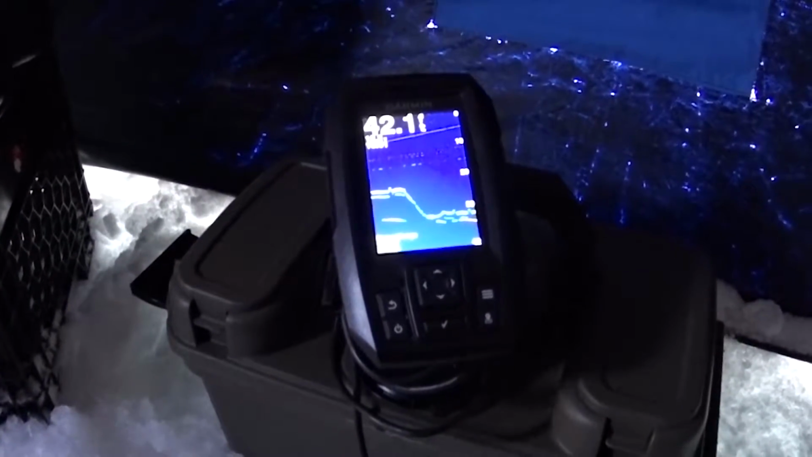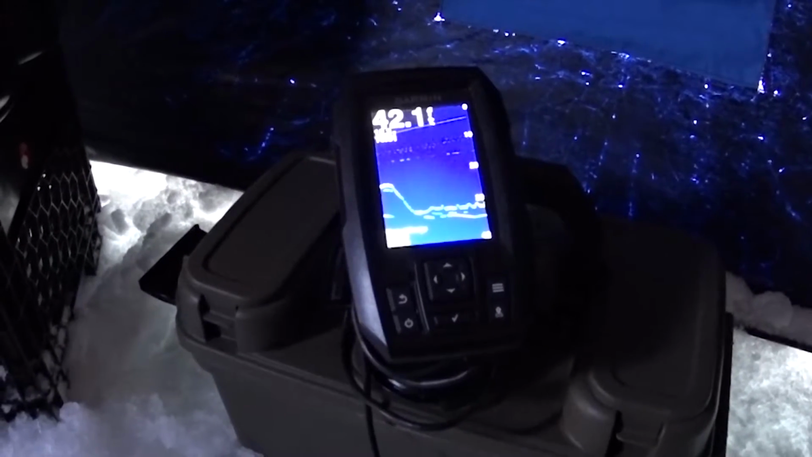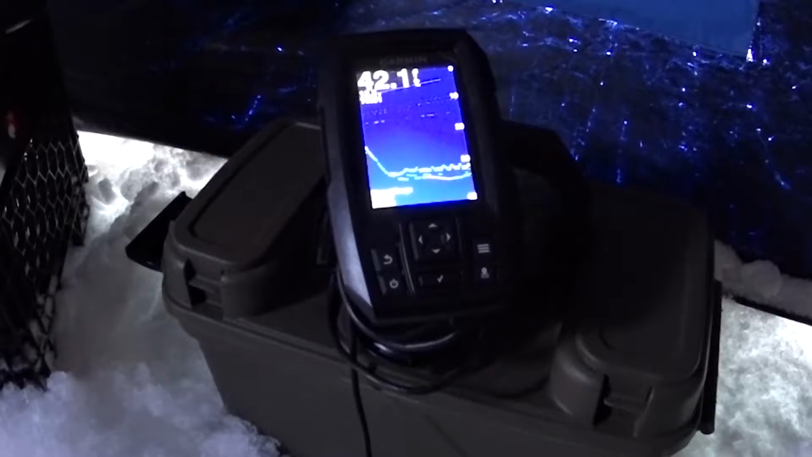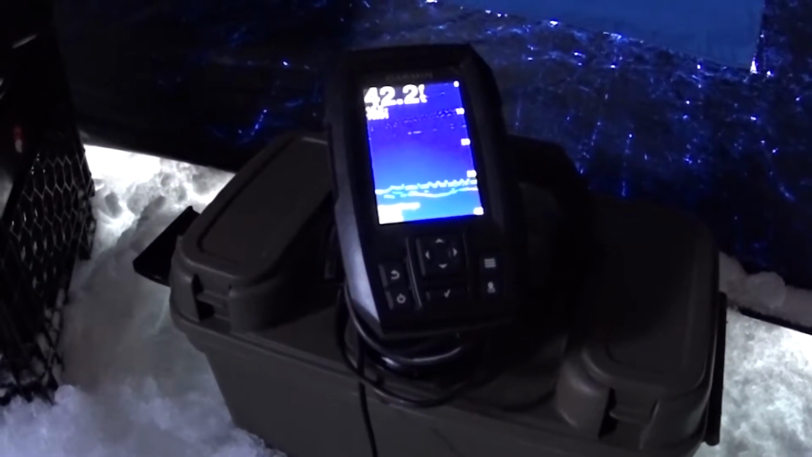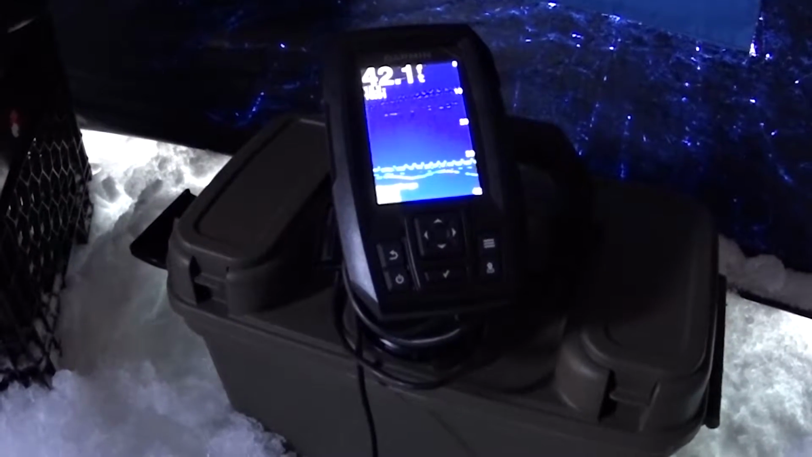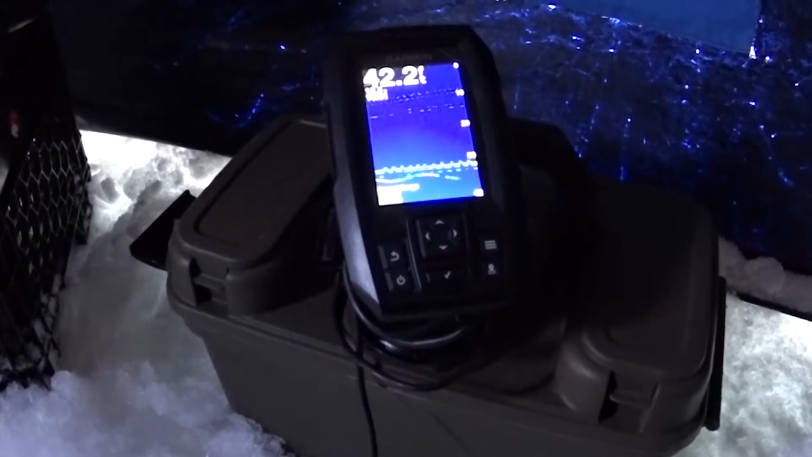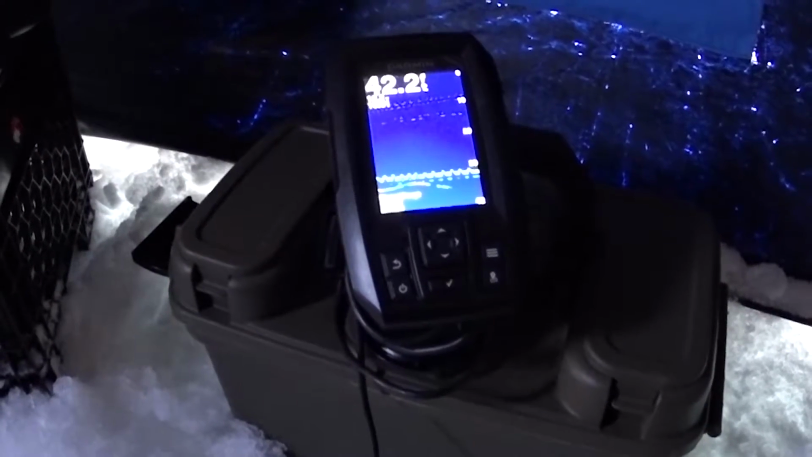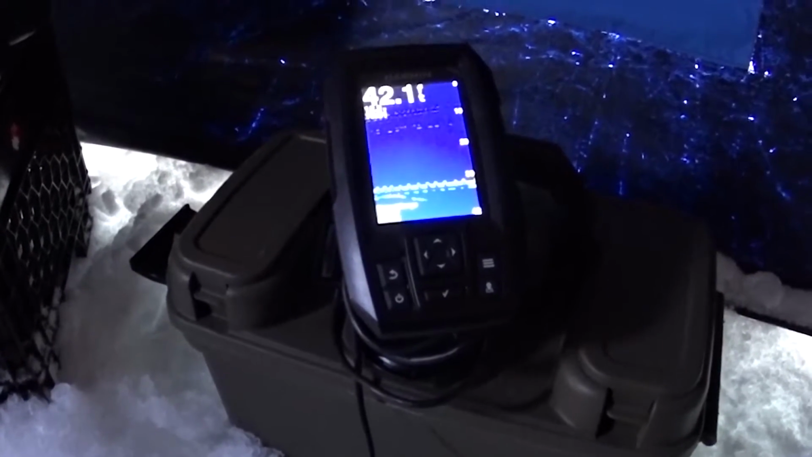There's another one there. We'll see if we can entice him to come up and hit our jig. Looks like he's come up to it. He's checked it out at least. He's going away from it again. He's going down even deeper. So they might not like that quick jig. We've got to figure that out today. They might not like what we have.